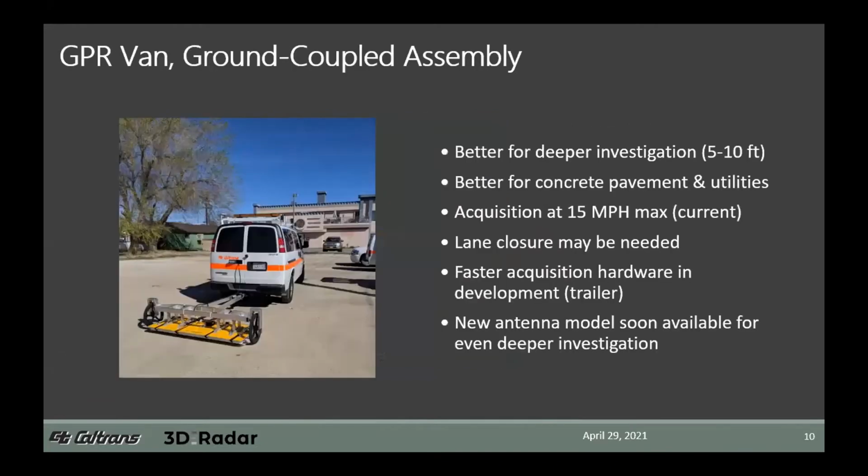In the second iteration of the system, we deployed the second phase, adapting that service vehicle payload for ground coupled applications. Here you can see the ground coupled antenna, the DXG model, mounted on a trailer towed behind the van. That type of system is better for deeper investigations, no more than 10 feet, but usually between about 5 to 7 feet. We found in California that's pretty effective. Your mileage may vary depending upon what your environment is.